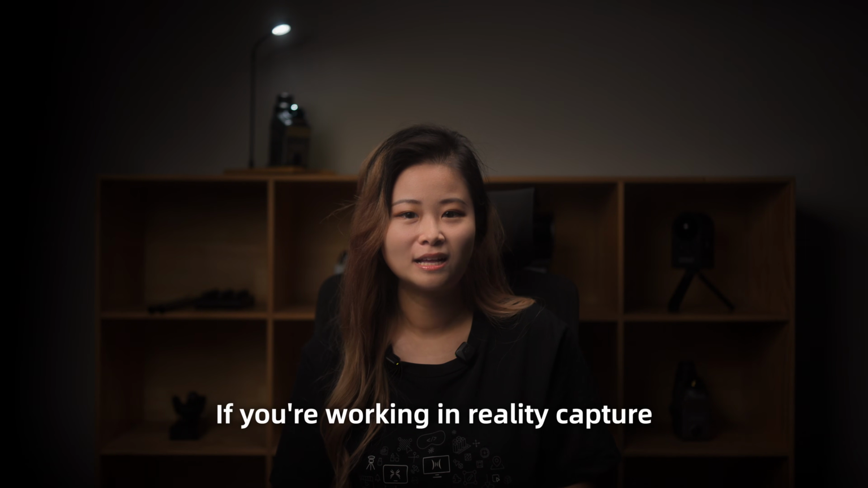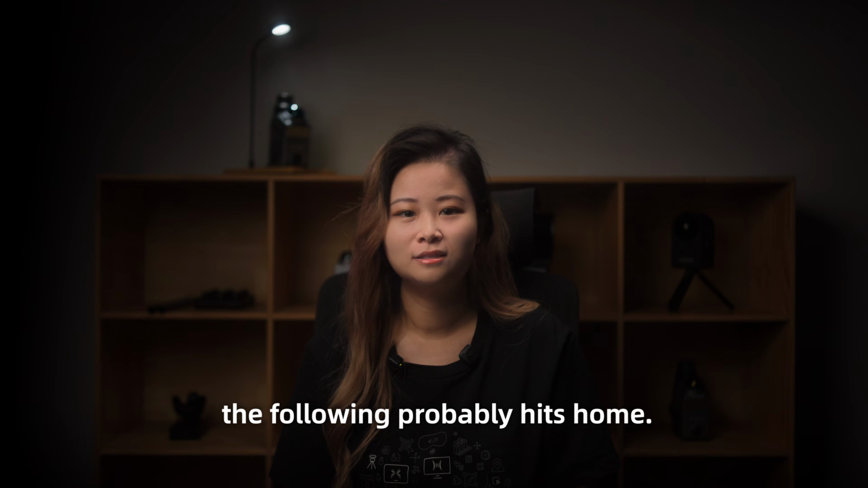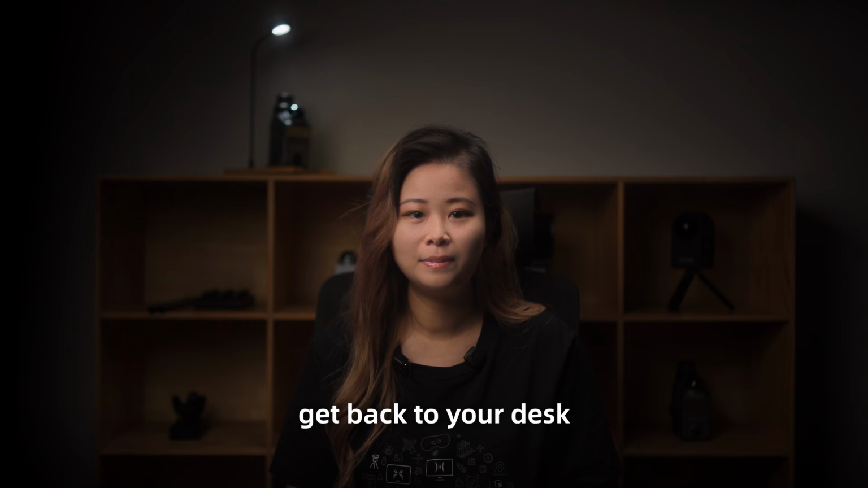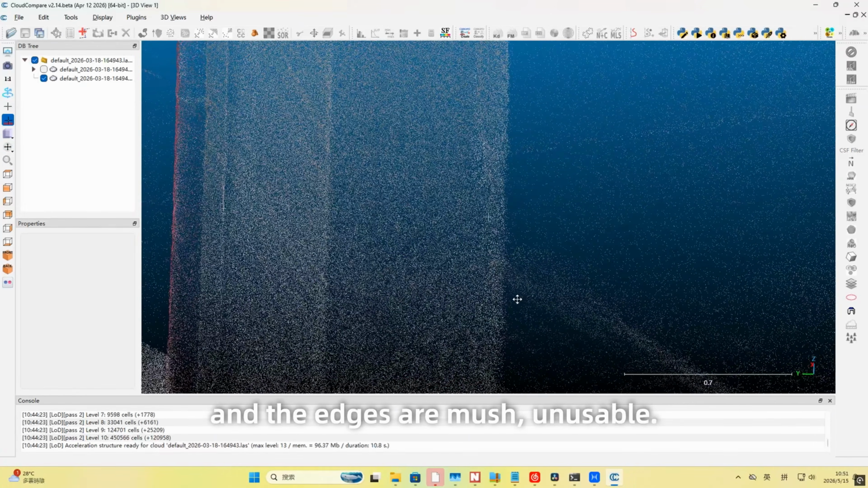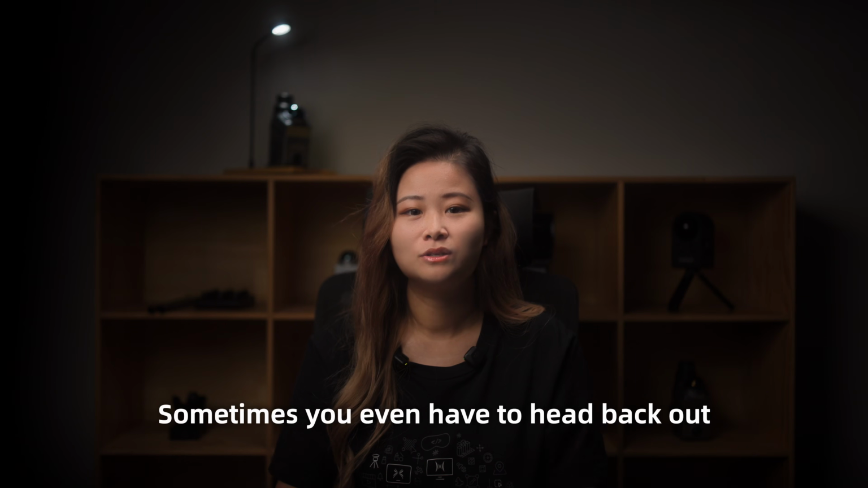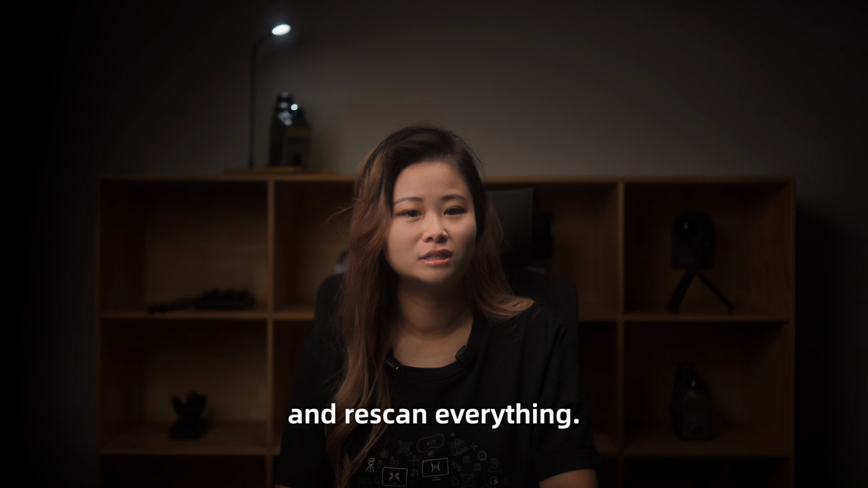If you're working in reality capture, the following probably hits home. You scan all day, get back to your desk, open the file, and the points are patchy, the floors are tilted, and the edges are mush, unusable. Sometimes you even have to head back out and rescan everything.